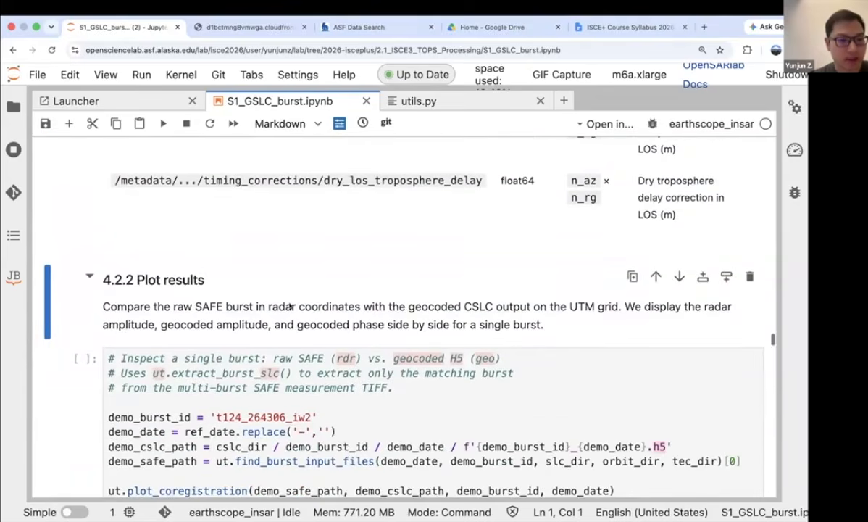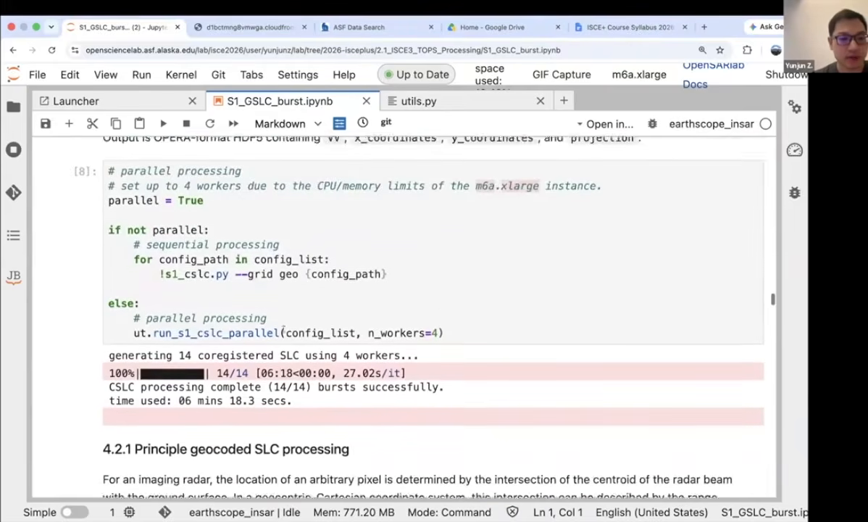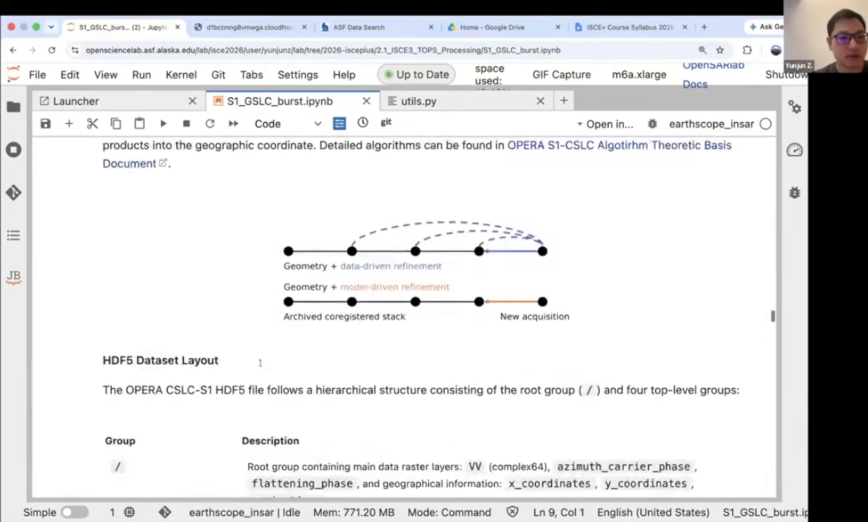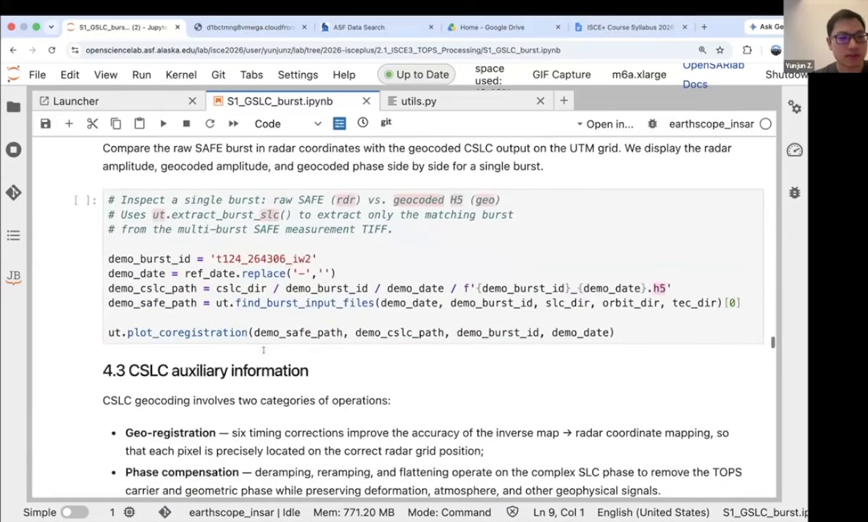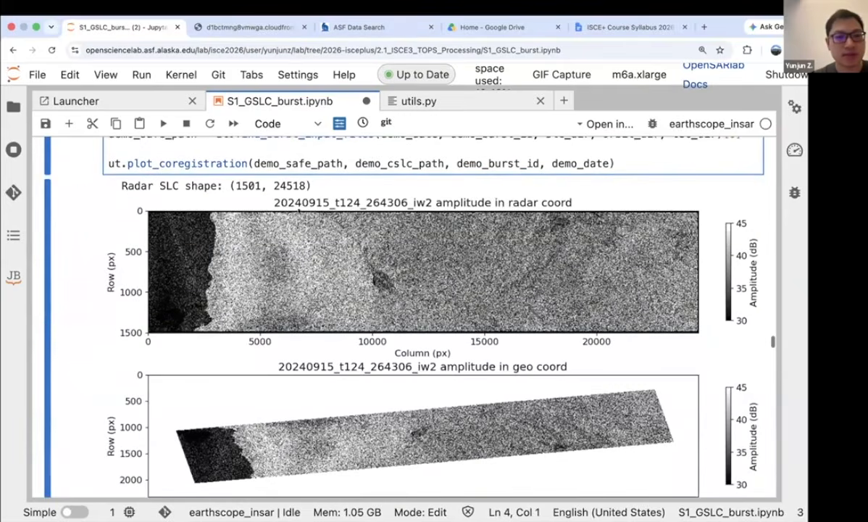Before that, I assume most of us have already finished the co-registration. Mine already finished long ago. So we can just plot the results here by running this cell. Here we just plot, even though we have 14 bursts, one burst as a demonstration, which is this one here at this stage.